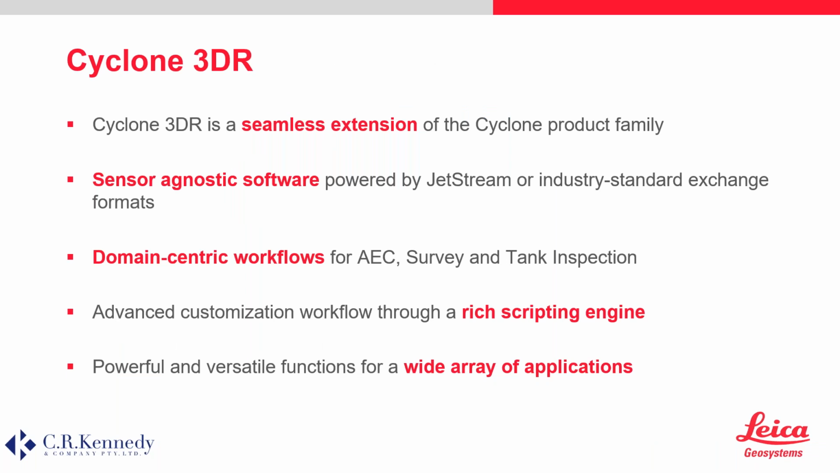And just to wrap up, Cyclone 3DR is a seamless extension of the Cyclone product family. It's sensor agnostic, and we've had a number of questions actually. So if you've had a question in mind, please ask that, and that's one that we'll be answering in a second. Cyclone 3DR is powered by Jetstream, or you can use industry standard exchange formats. It's very much domain centric for AEC, survey, and tank workflows, which definitely makes it user friendly. The rich scripting option really just gives you so much flexibility for being able to customize it to what you exactly need to do. So it's very powerful and versatile with a wide array of applications like we talked about. So that's basically the last bit.